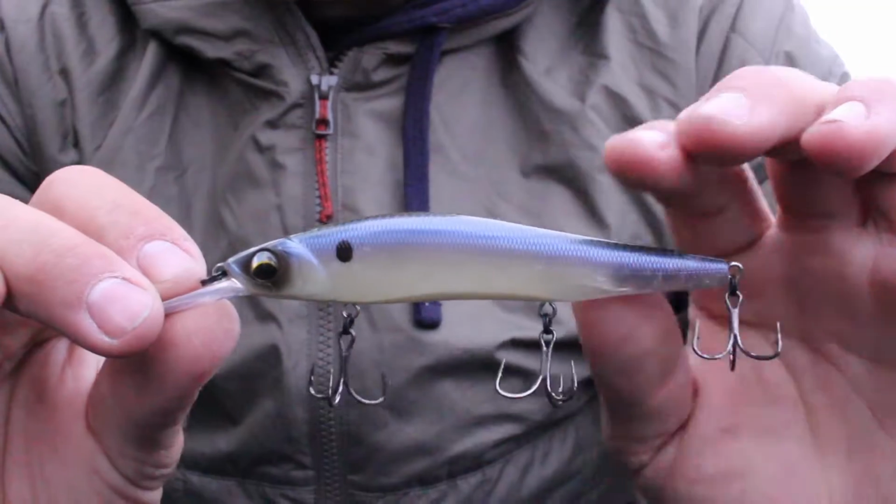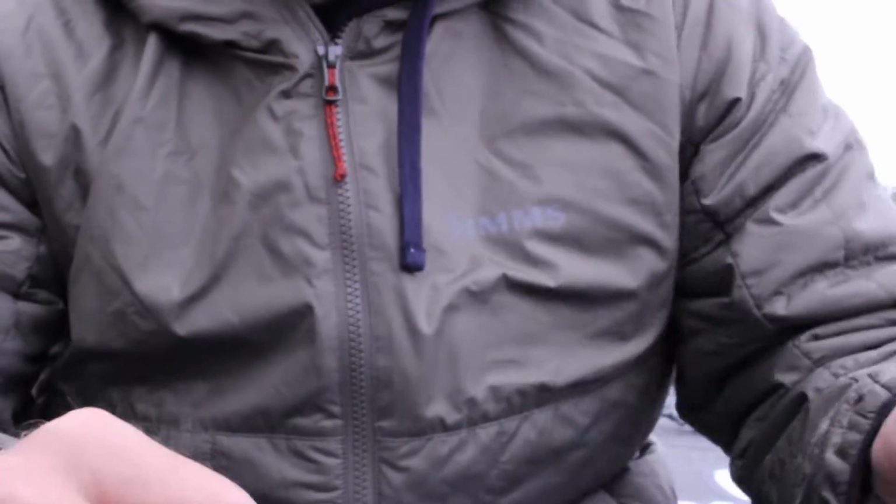And so you can see on a few of these baits, I've changed the hooks out to give them different fall rates. And so that way, when I get on some fish, I don't actually have to go through and change the hooks as soon as I see a situation.